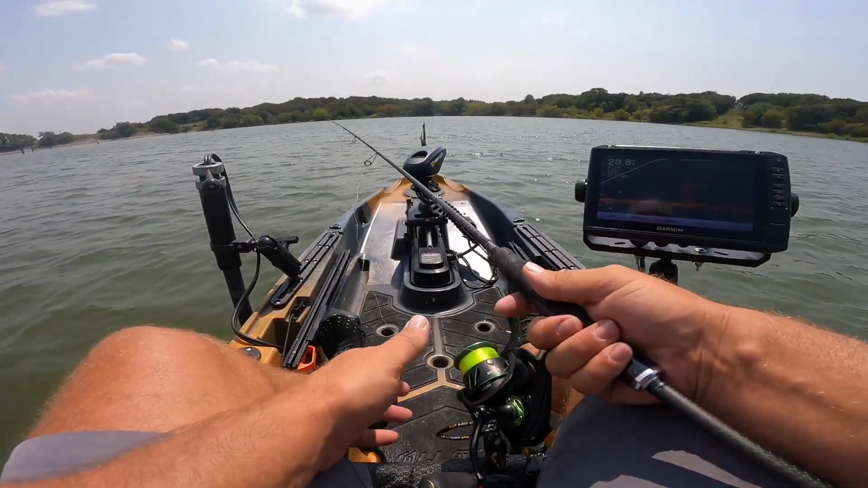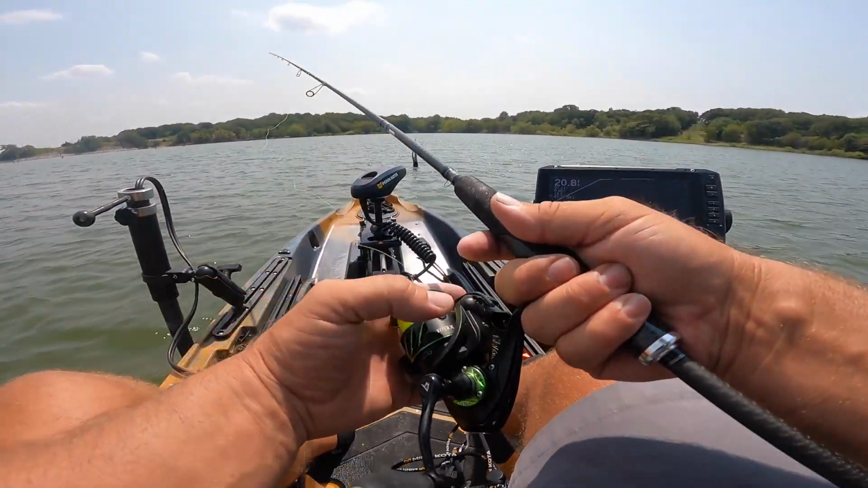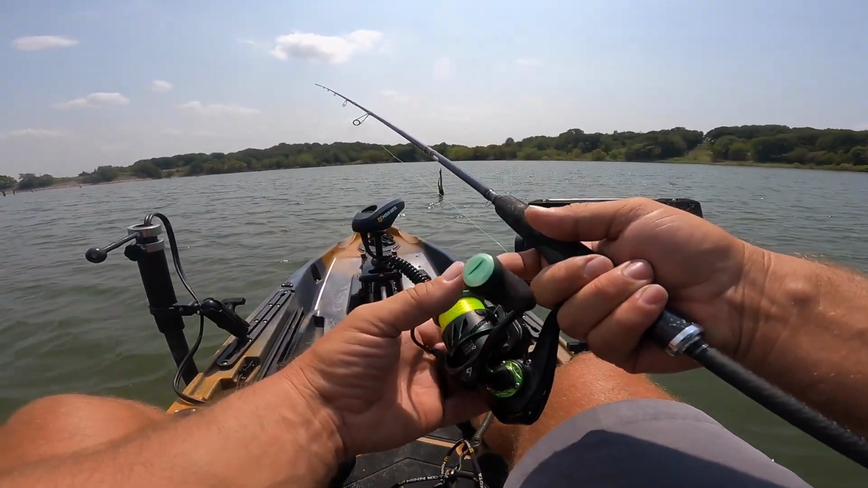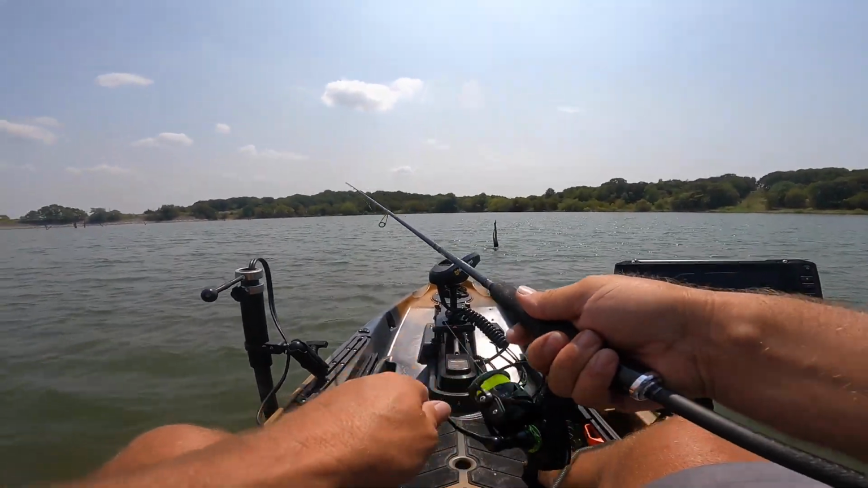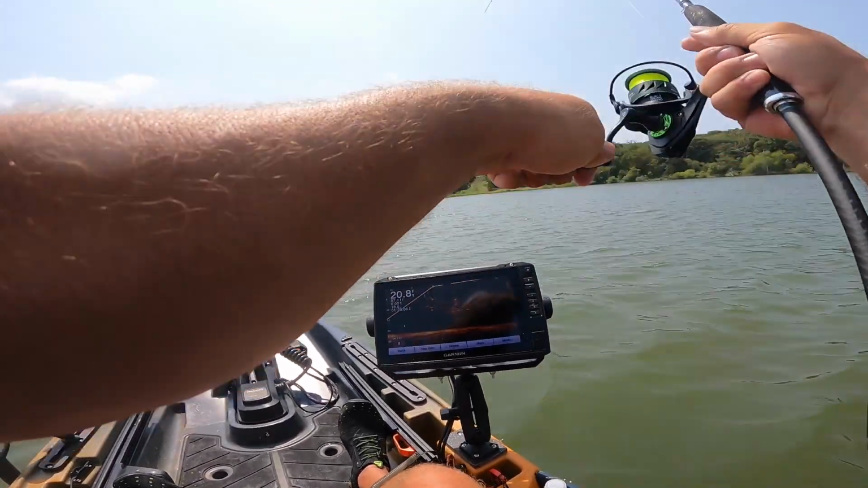There we go. That'll get me into some better fish. Right there. Ooh, first pass. See if we can get us one. First pass. Got her. Got her, got her. Let's get it around here. Oh, biggin.